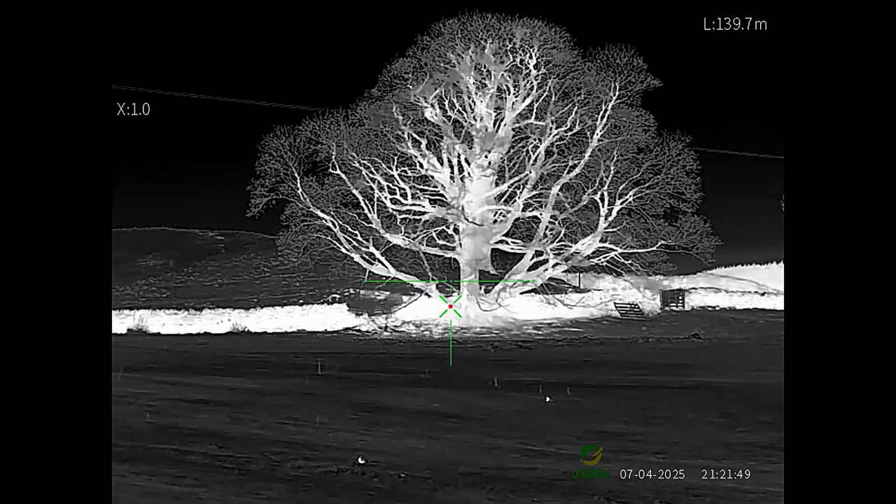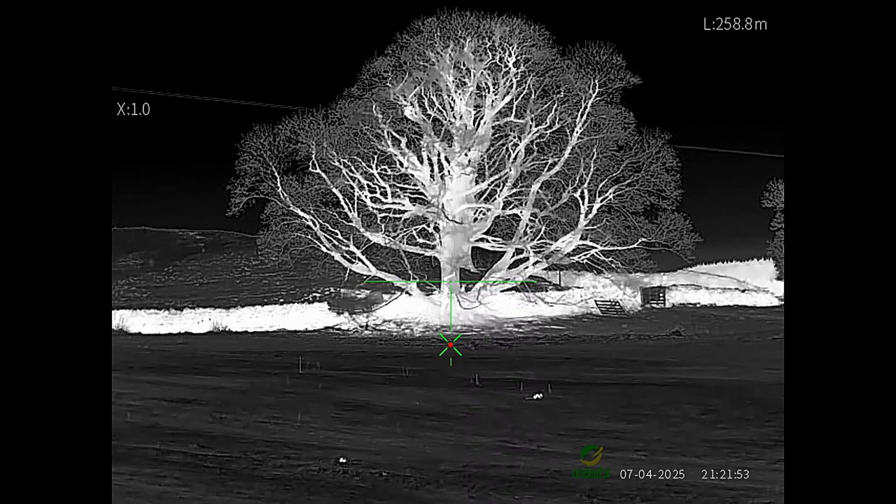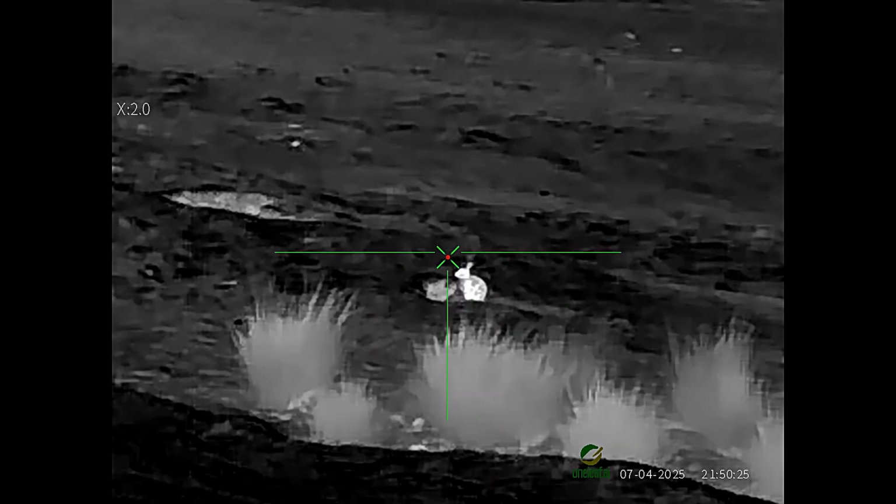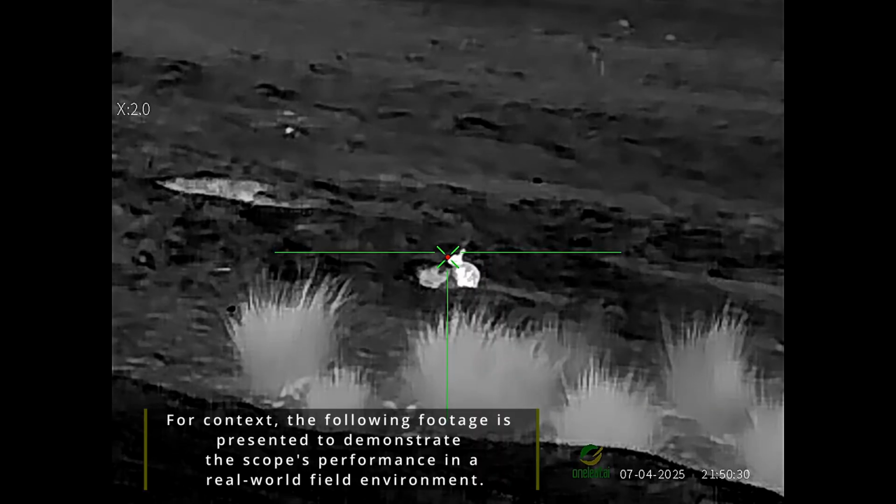I've just panned round to this tree, and as you can see, that's at 259 meters, which isn't a bad picture at that range. Right, now to work, and we'll see how the ballistic calculator performs.